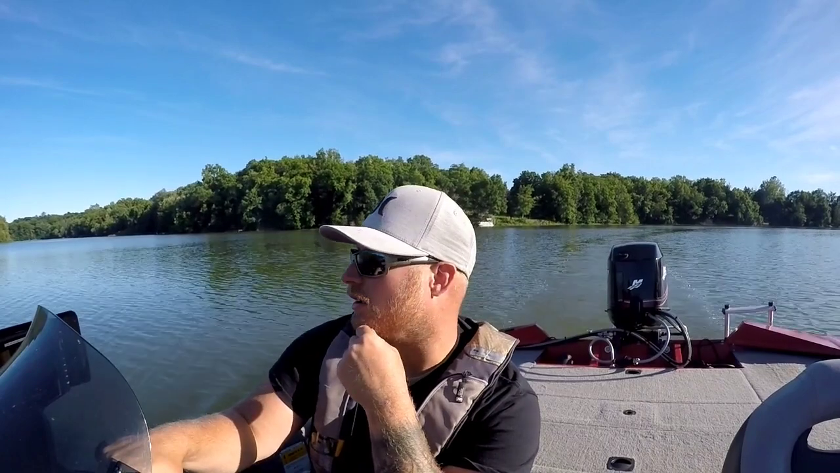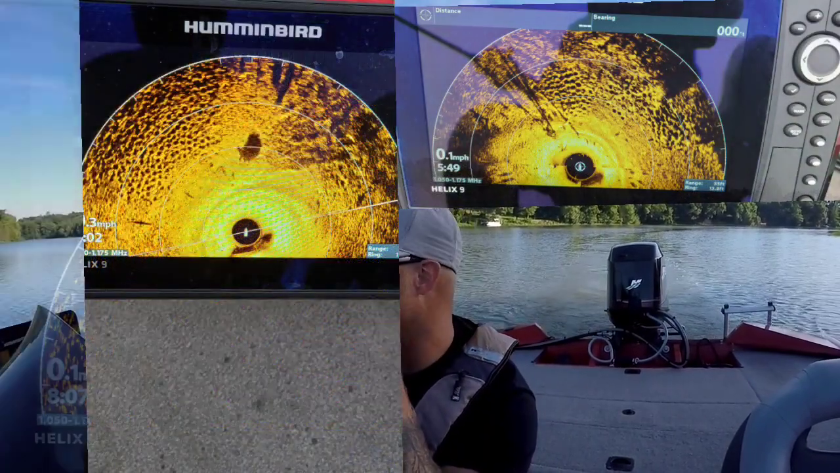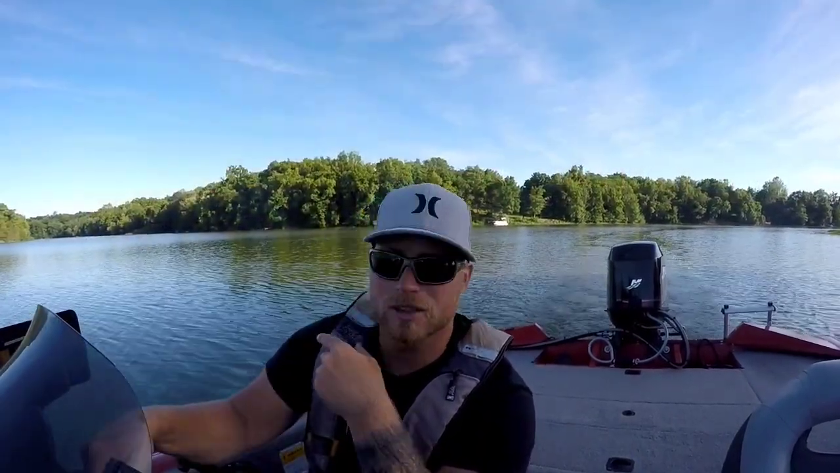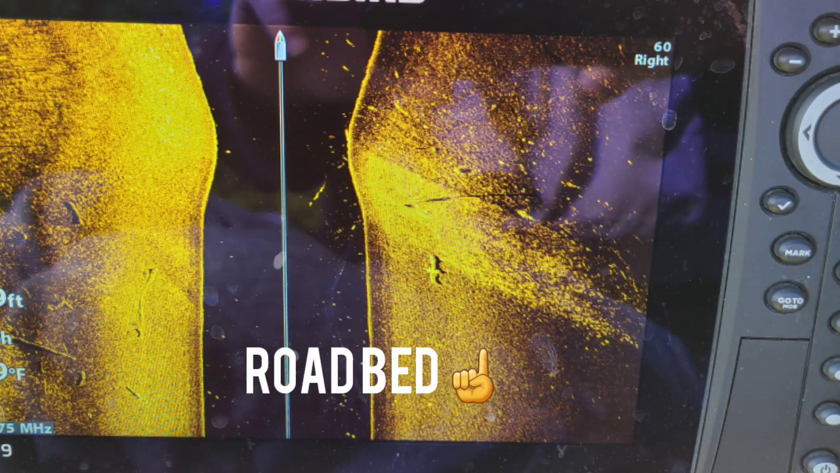The smaller the lake, the easier it is to use your unit to find specifically fish. If you fish a lot of panfish, when they spawn, the bluegill beds are super easy to find. So in that sense, it's a fish finder. But for the most part, it's a cover finder.